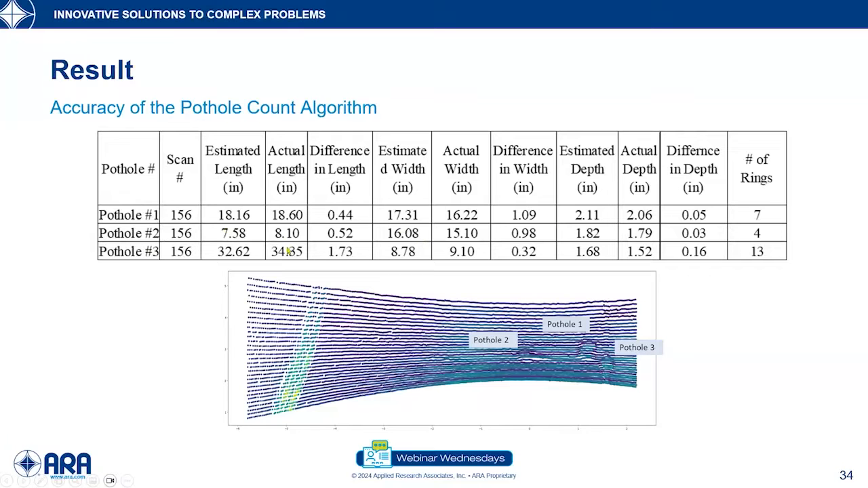The maximum difference in terms of the length was found to be 1.73 inches. In terms of width, the maximum difference was almost 1 inch, and the maximum difference in terms of the depth was only 0.16 inch, which is, I would say, within fairly reasonable limits.